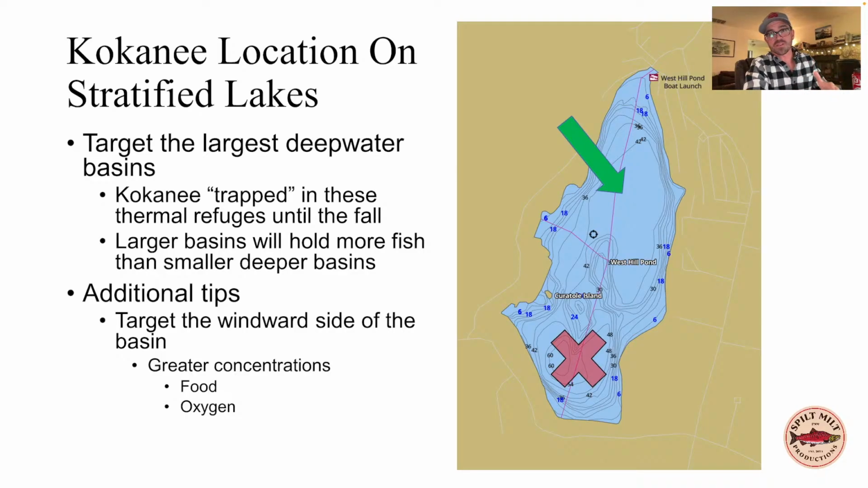So this is West Hill Pond in Connecticut. We fished it. We went down to the lower basin. We found no fish in the smaller, deeper basin, but the bigger basin, that's where we were finding all of our fish on the windward side. And that was consistent the whole time that we were there, predominant northwest wind.